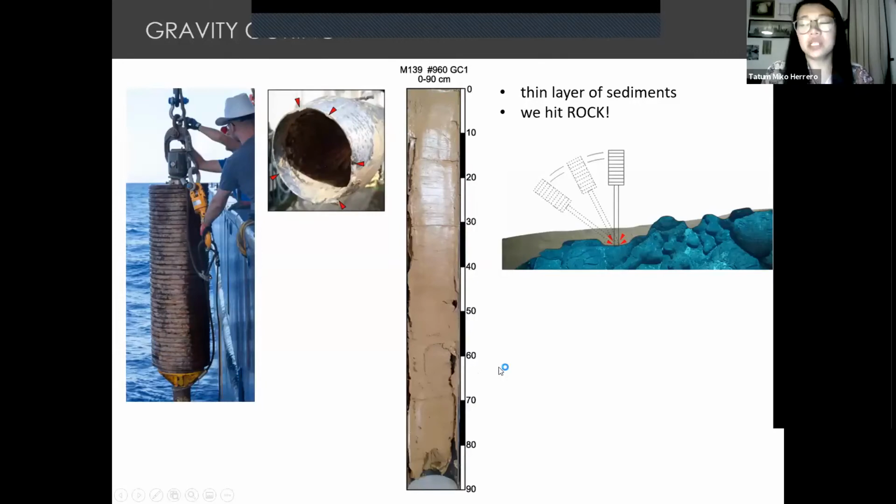And for a 20 million year old crust in this area, you're supposed to have sediments. The sedimentation rate is 10 to 20 meters per million years. So definitely this surface is much, much less than a million years. So what is happening here? Why is there lava in this area or rock in this area?